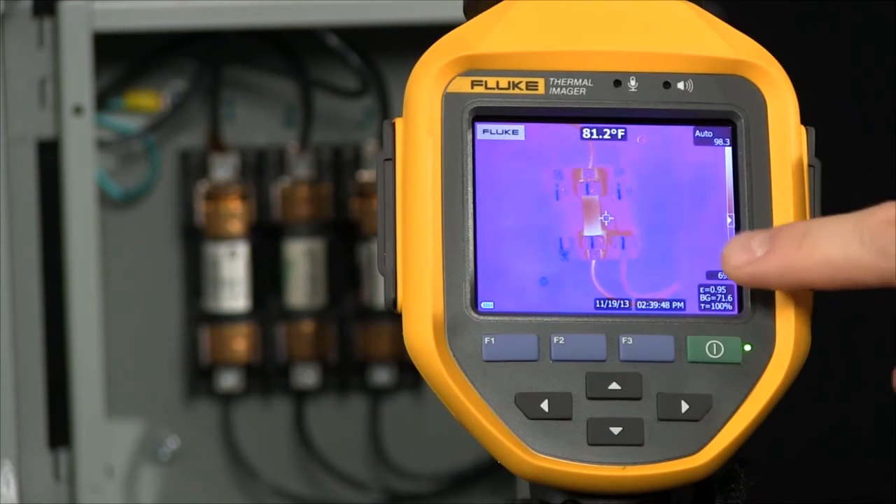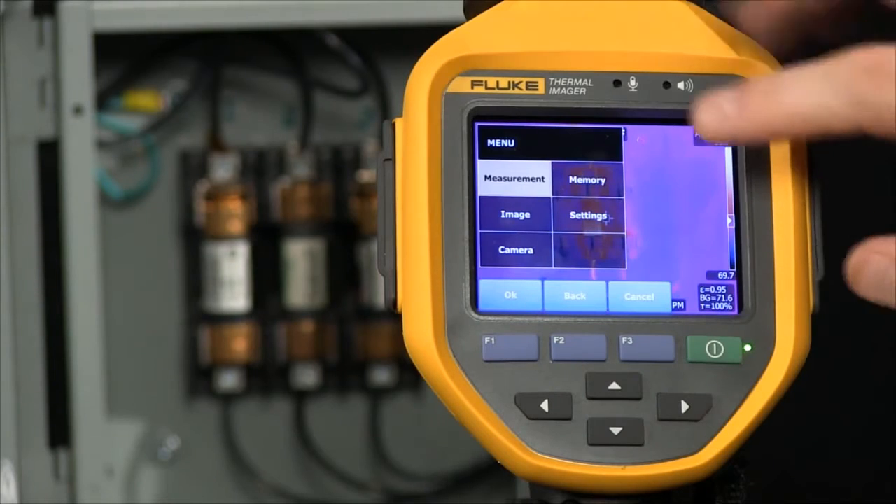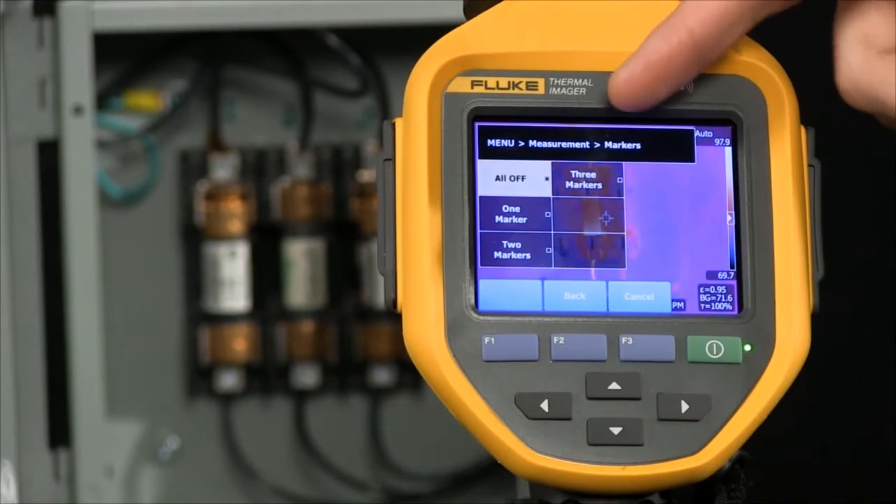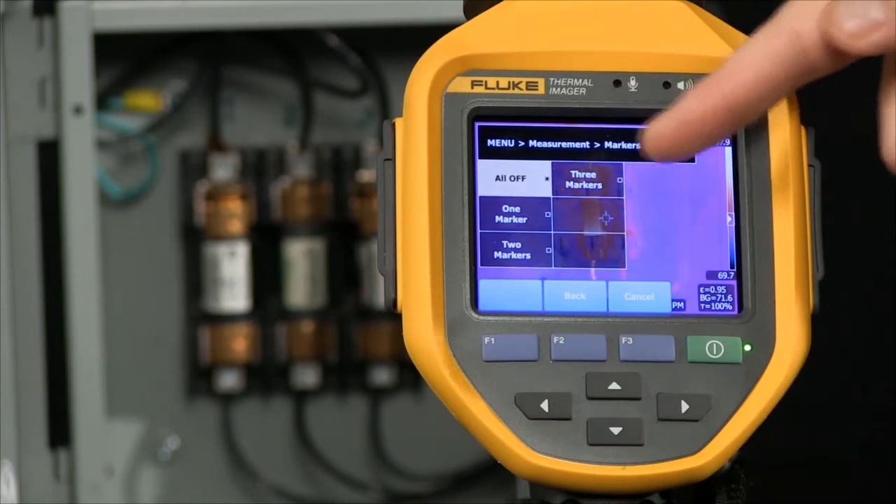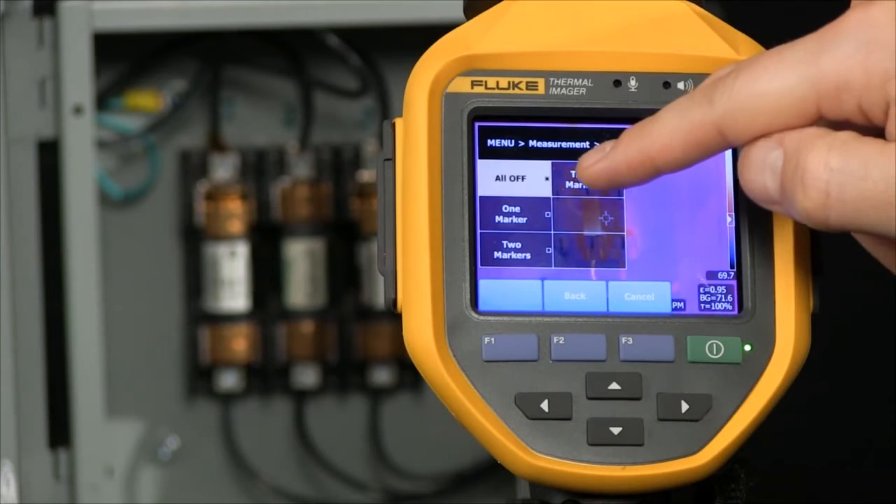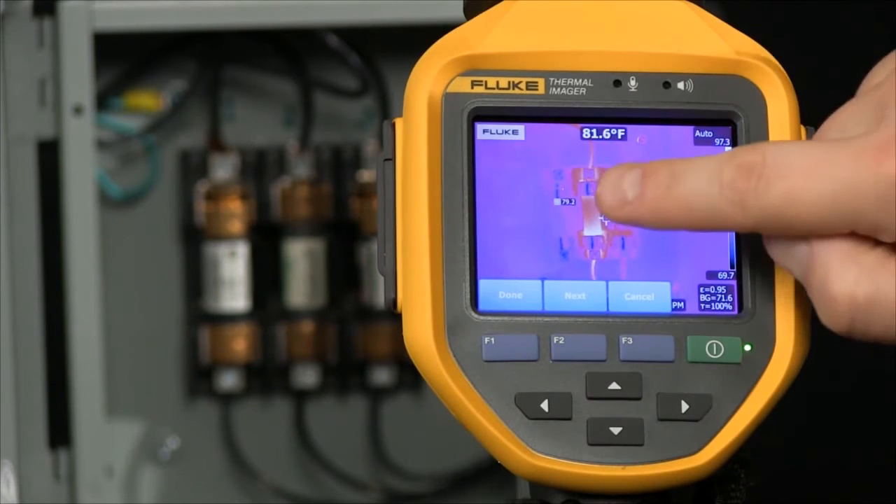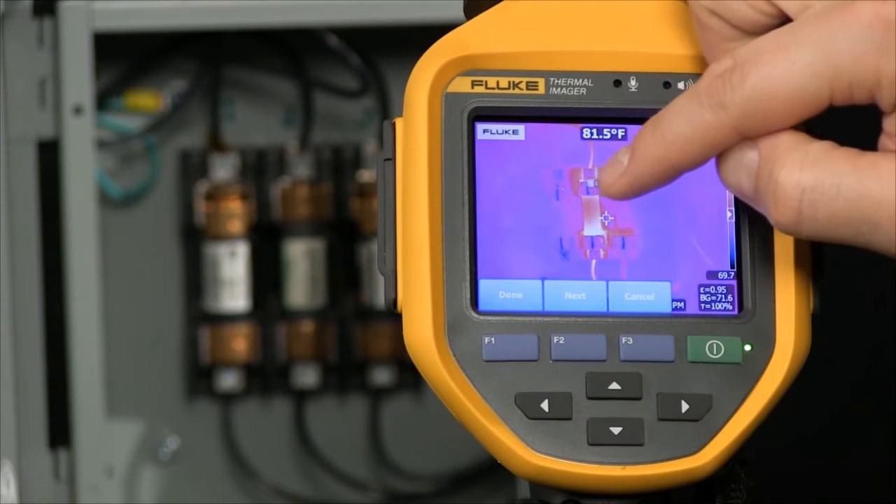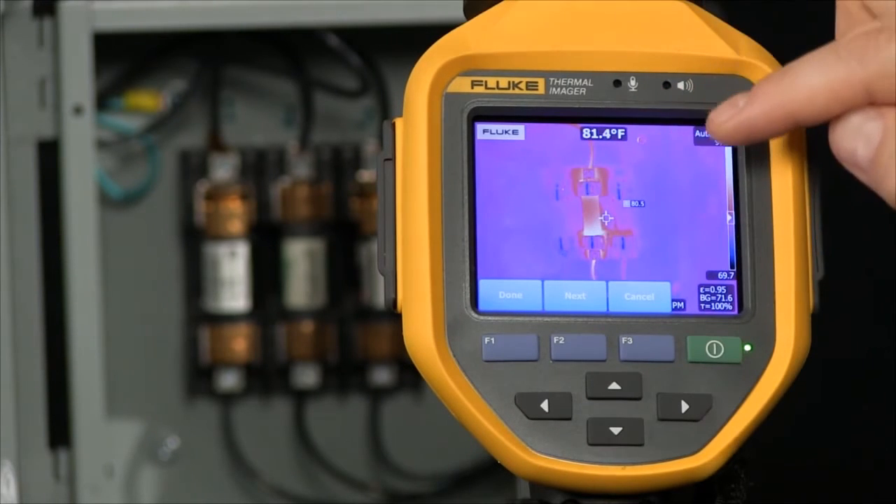the temperature range is. As we go into our menu here, we look at measurement, we go into markers. Now we can add 1, 2, or 3 additional temperature markers, giving us more information. I'm going to select 3 markers. A marker drops into the screen. I'm able to then drag and drop across our touchscreen into location.